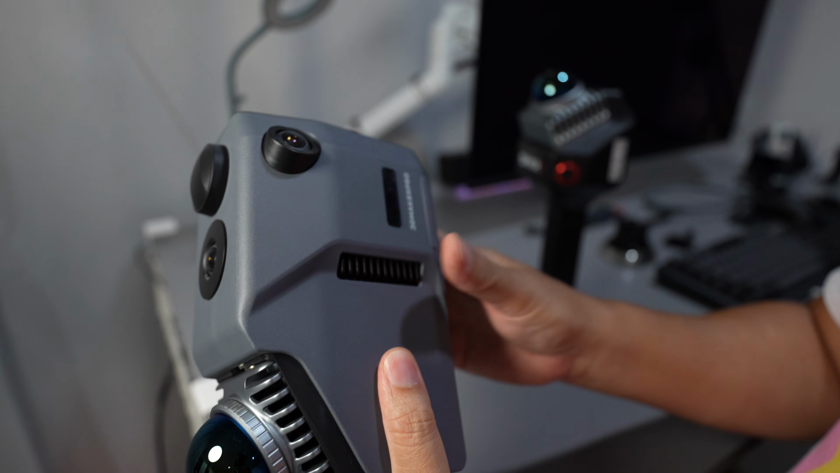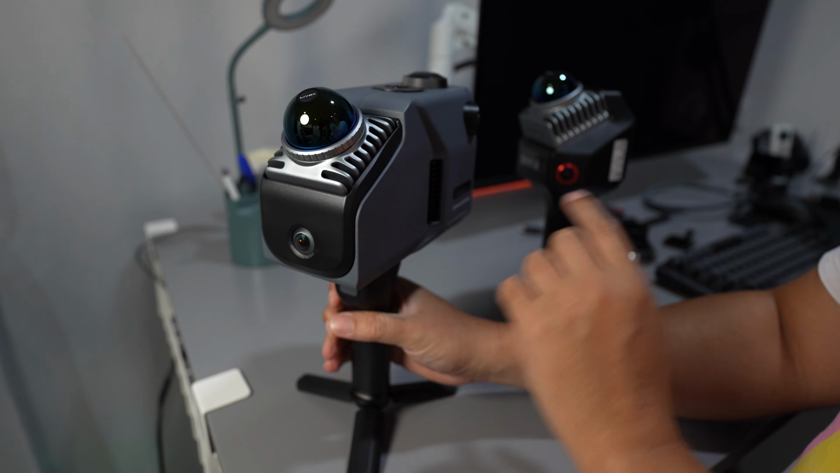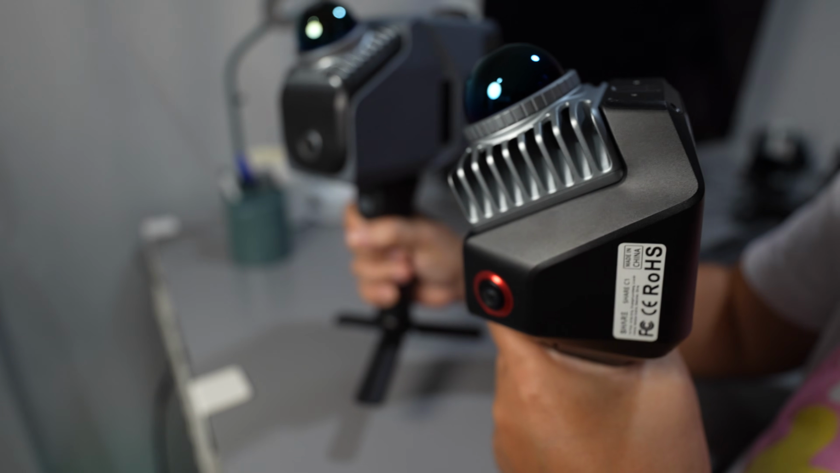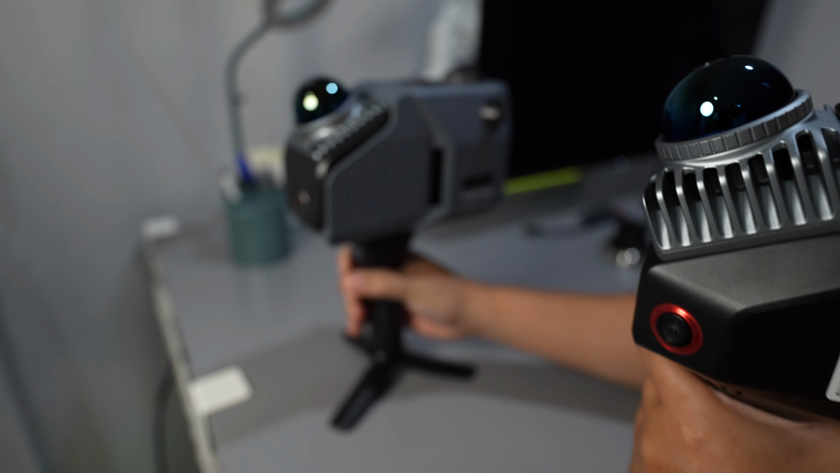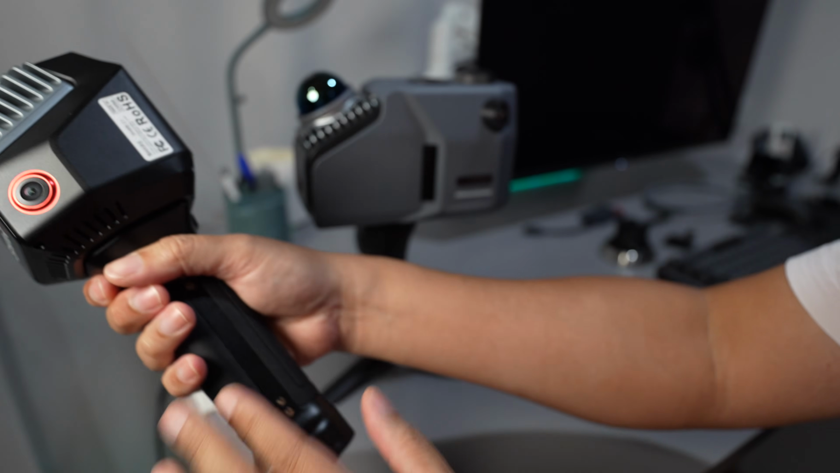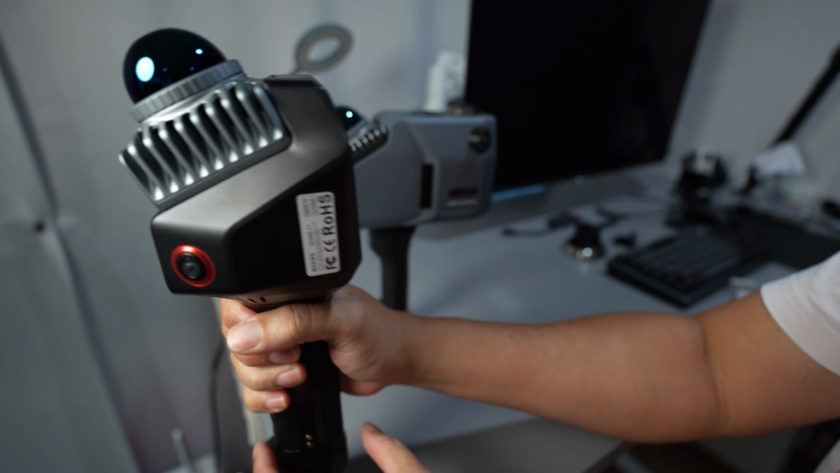You don't have to connect this to the phone. The weight is about 600 grams heavier than the Chassis one. So when you carry it for longer than 5 minutes, you start to feel the weight because it's top heavy. They put the battery inside here, while the Chassis one has a battery grip, which is quite balanced when you hold it for a long time.